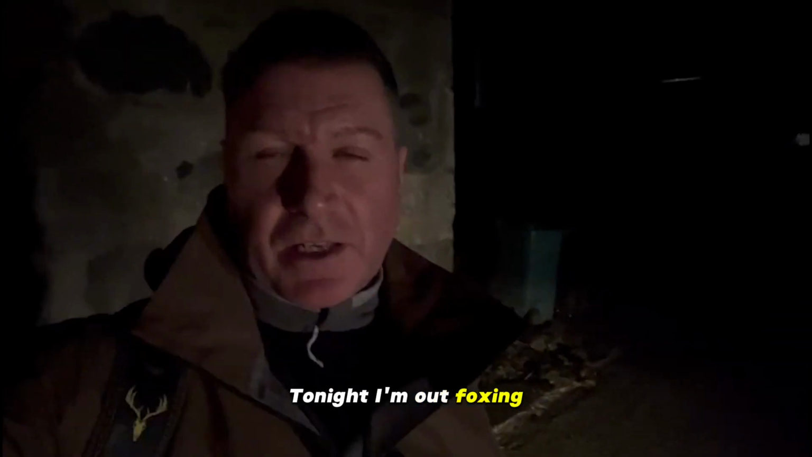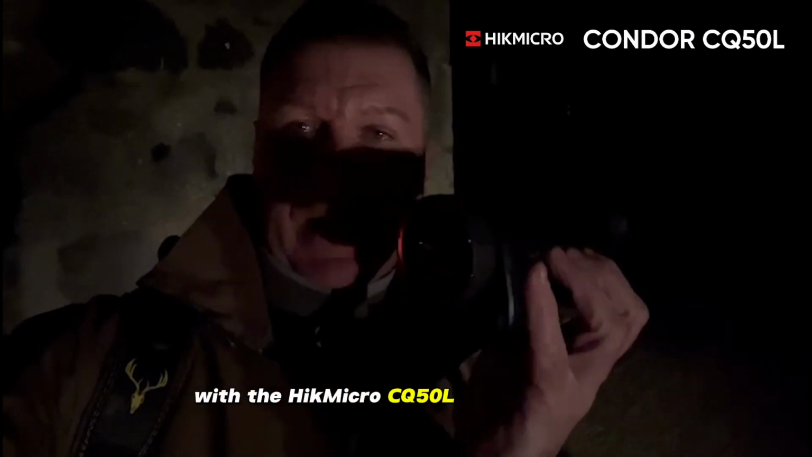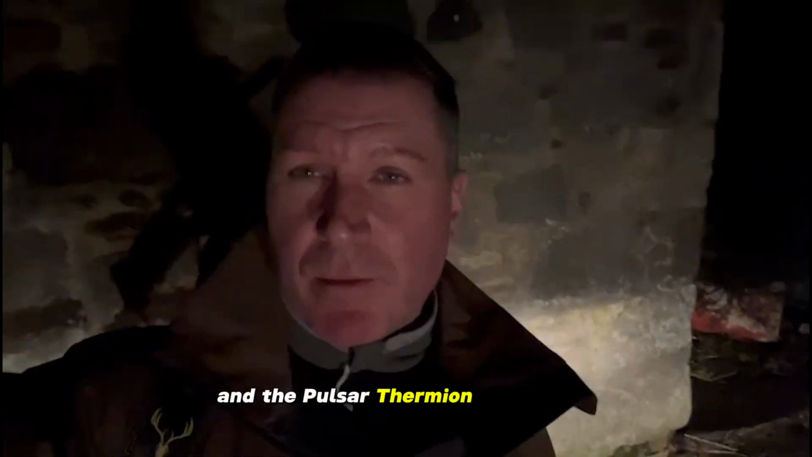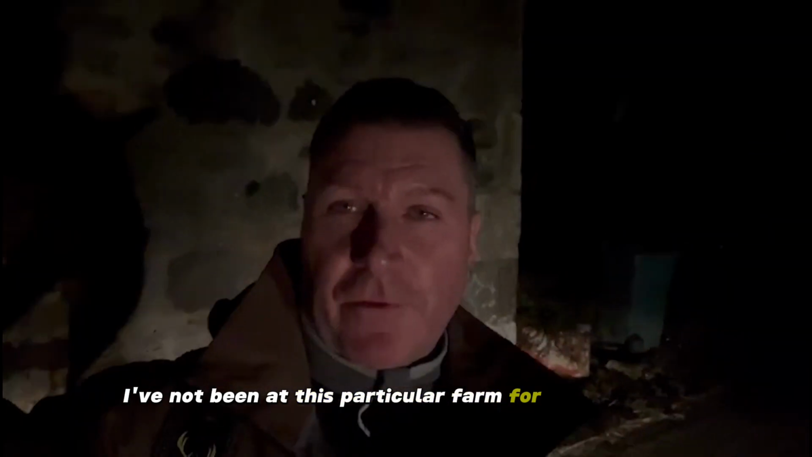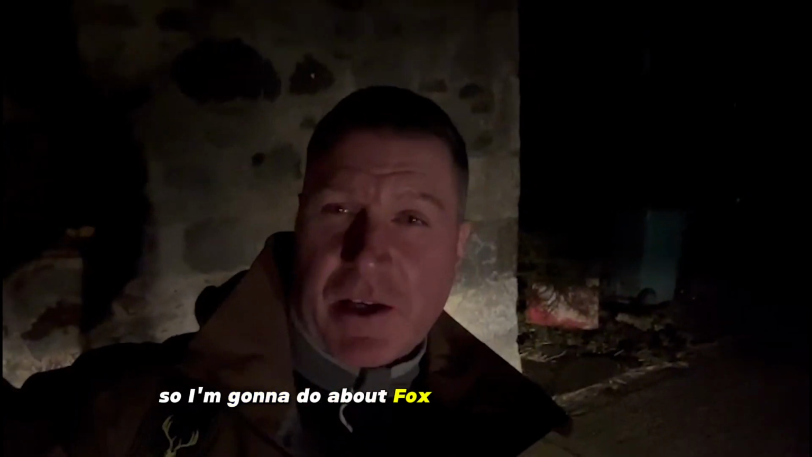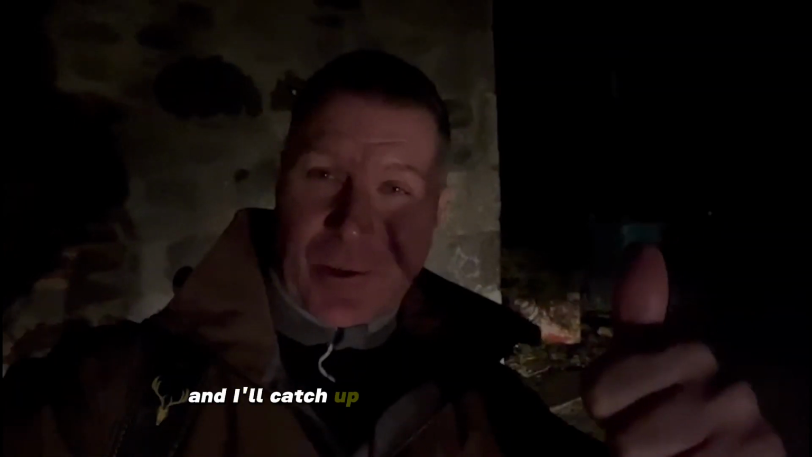Tonight I'm out foxing with the HikMicro CQ50L Condor spotter and the Pulsar Thermion 2 XP50 PRO. I've not been at this particular farm for a few months and the farmer is again losing chickens, so I'm going to do a bit of fox management tonight. Hopefully I'll get some good footage for you, so wish me luck and I'll catch up with you all later.